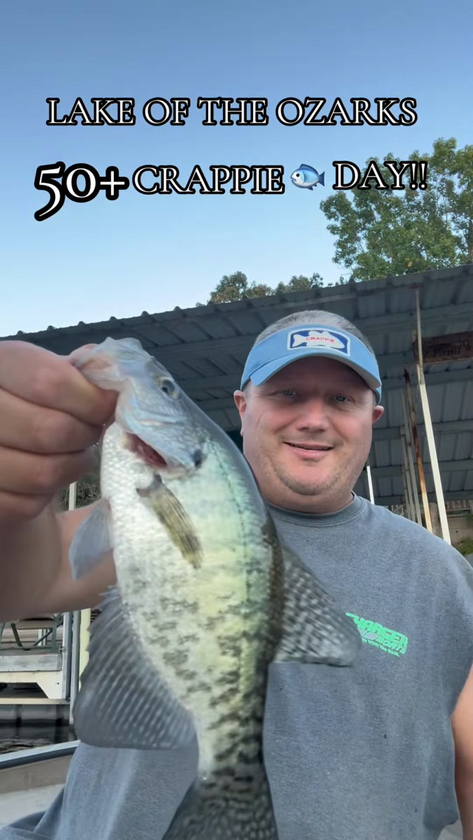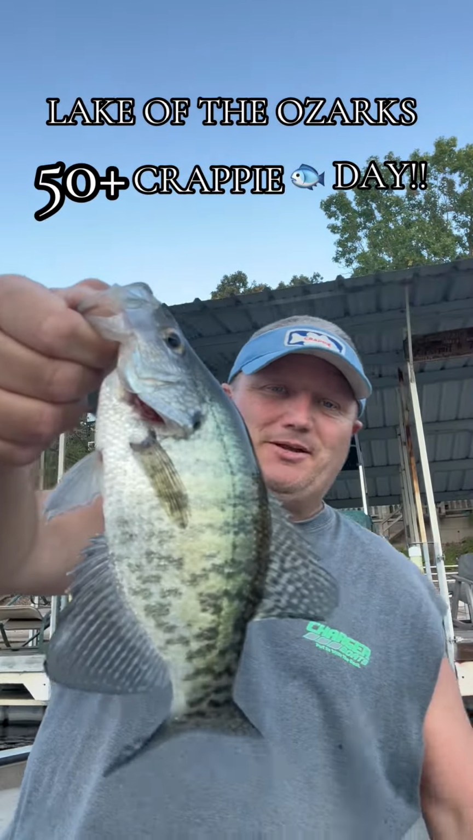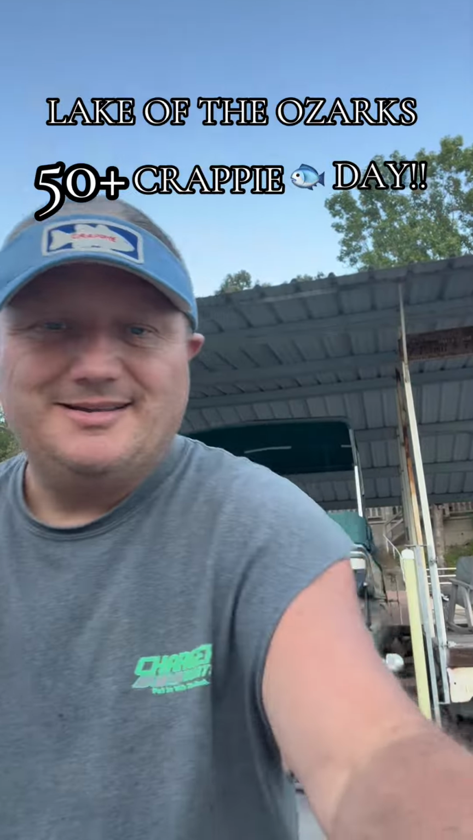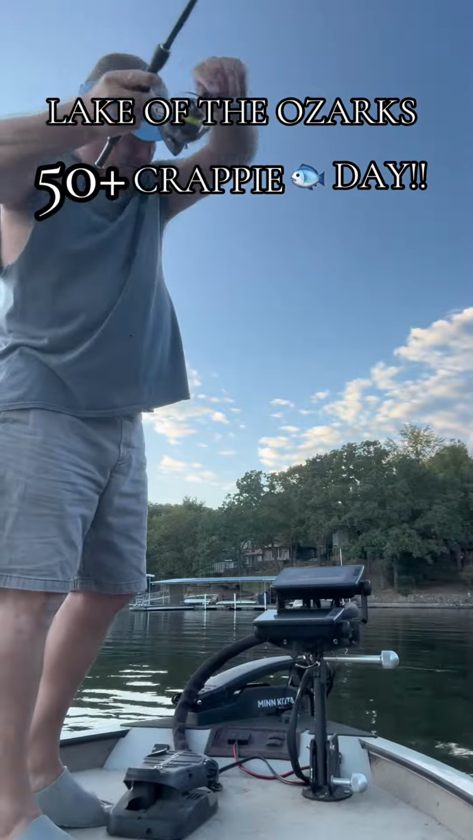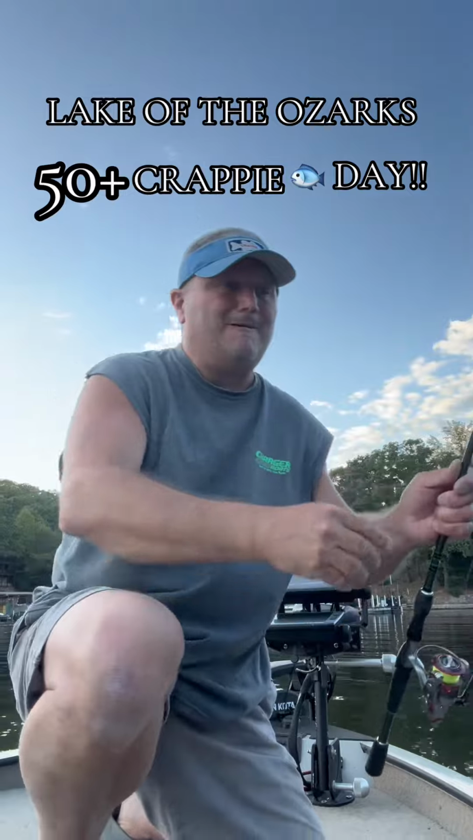I'm showing you guys a couple good pictures of the Livescope screen, and you can see plenty of fish down there. You just got to go through a lot of little ones to get a good one like this. There he is. Feels like a good one. Oh yeah, it is a good fish. I seen him come up and just smoke it. Oh yeah, don't come off.